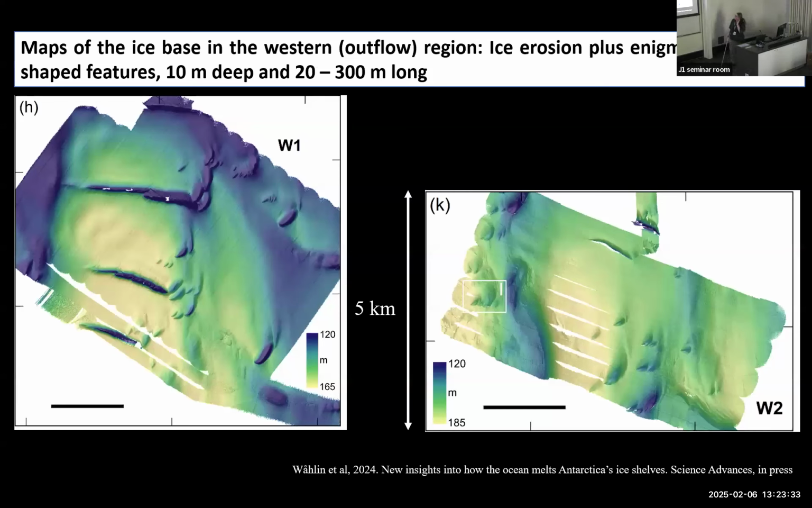And there the ice looks like this. This area here is about 5 kilometers, and these things here are fractures in the ice. You can see them from space also by satellite, so they penetrate through the entire ice.